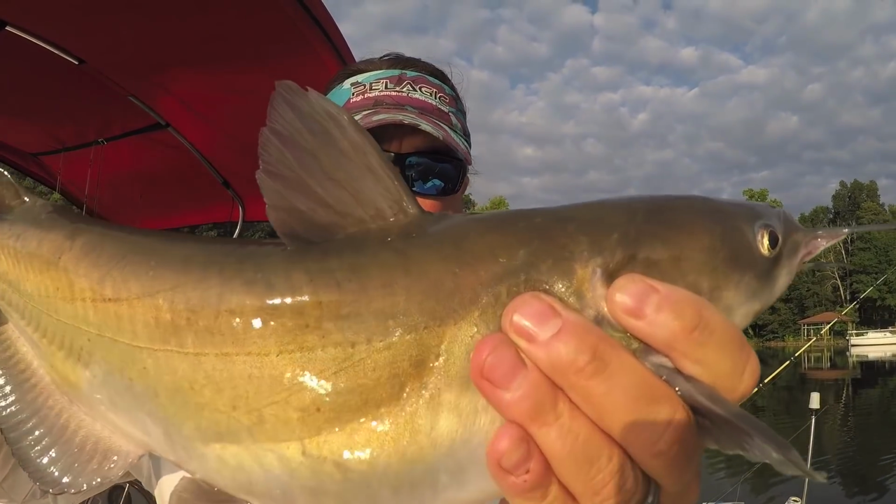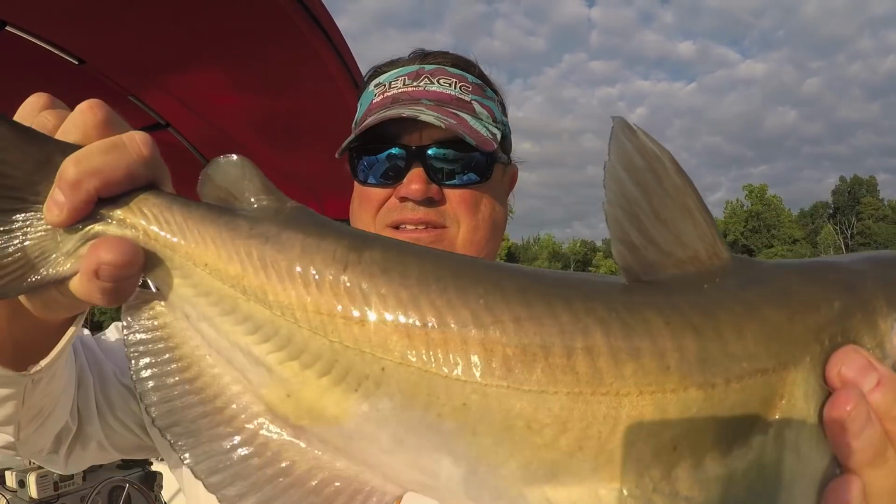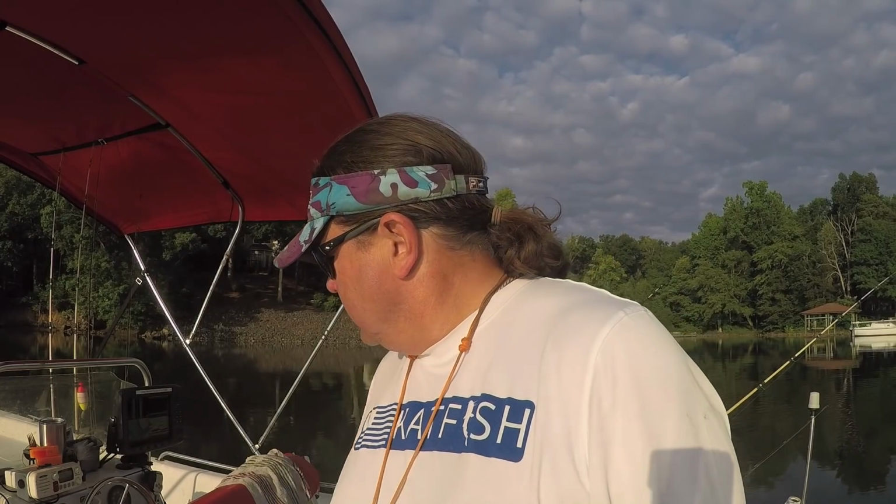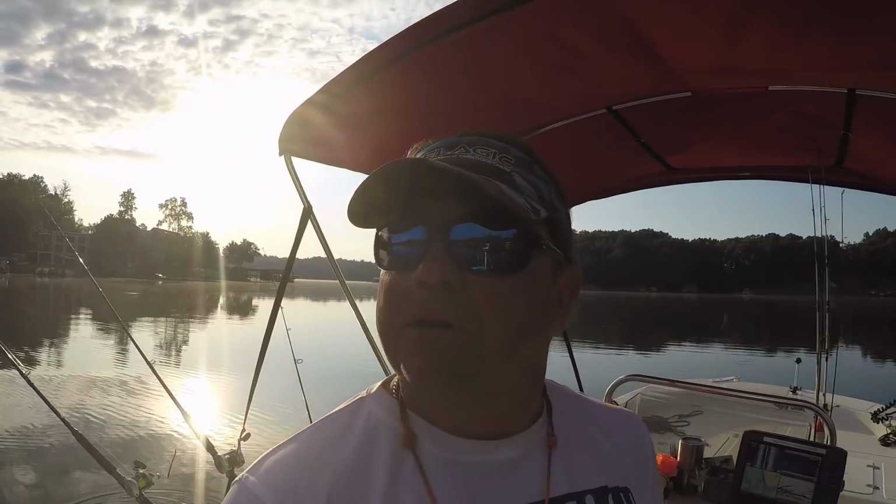Nice 20-inch female. Not as big as they get in Wiley anymore. Our blues have kind of bumped the channel cat population down. We just don't get them too much bigger than that anymore. You get one occasionally. I had one 24, 25 inches the other day, but since the blue cats have taken over, channel cats have shrunk in size and reduced in numbers. Trade-off, I guess.